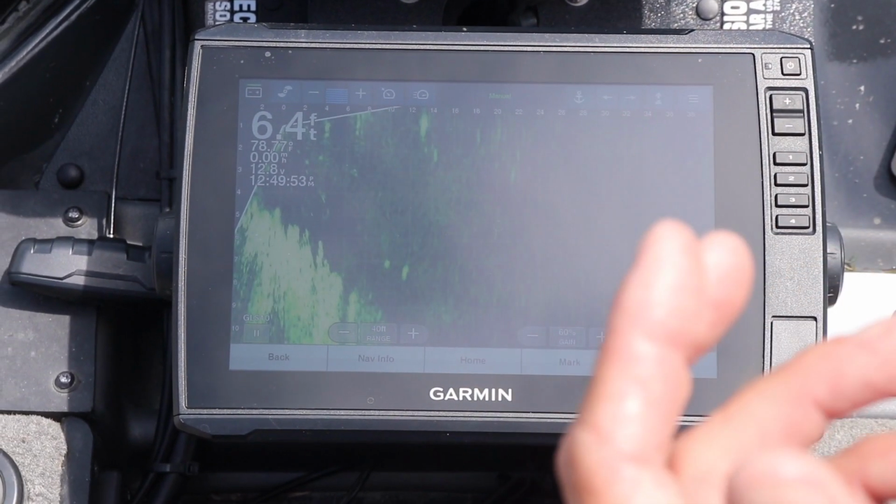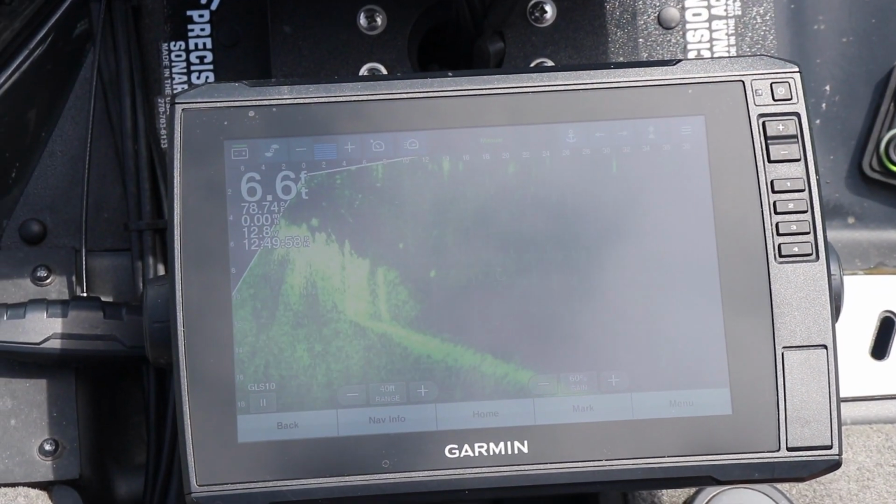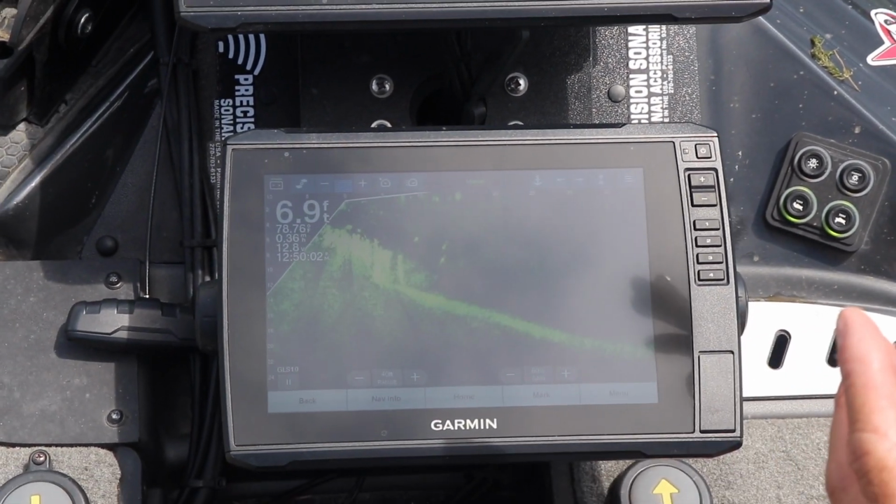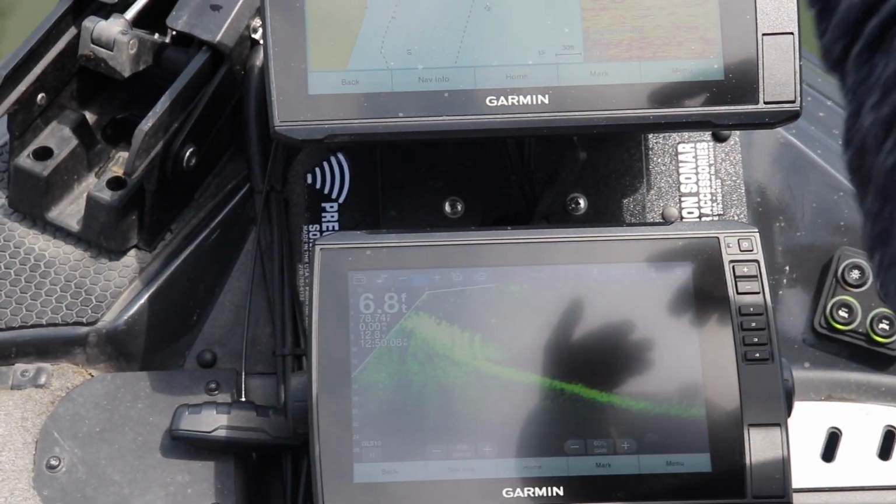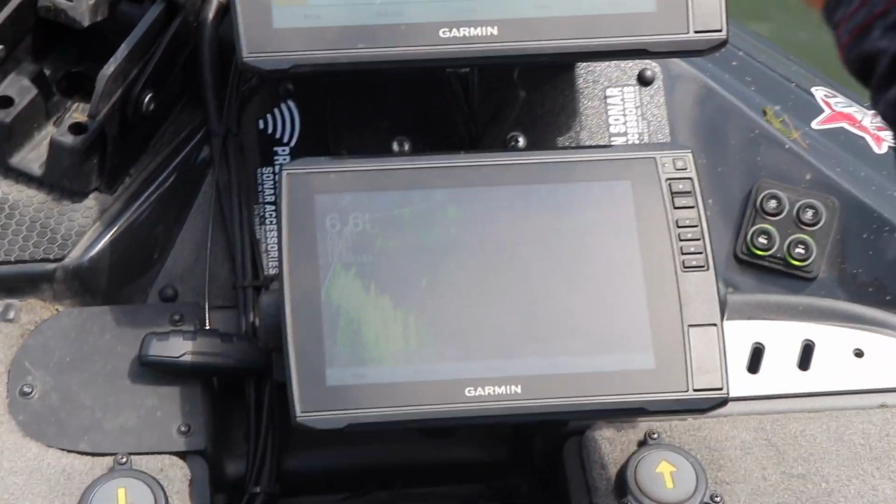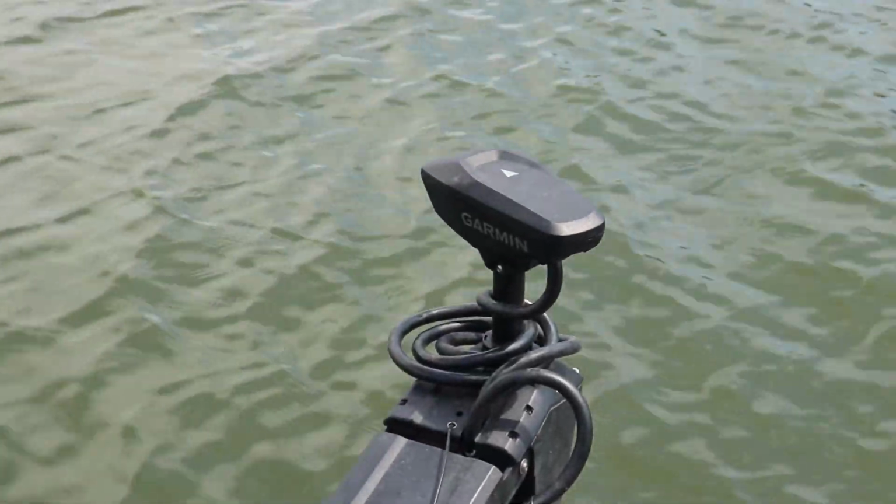Okay, so a quick little lesson. People always ask, well, what is Livescope? Livescope is basically real-time sonar, which is out in front of the boat, where with a lot of sonars traditionally you have to go over the top of them to see what's there, to see what's revealed, and then have to go back and fish it. This is in real time. Wherever I point my trolling motor is where I'm looking in real time.